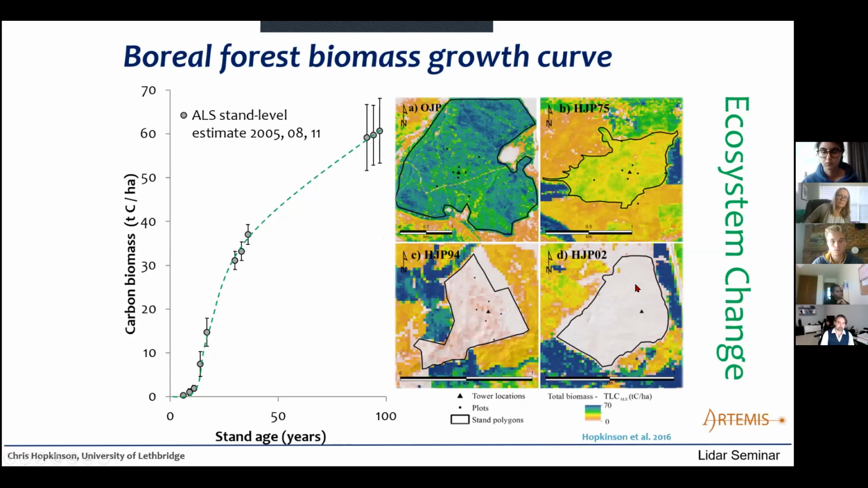Here a clear cut from 2002, here from 1975, and here's a very old one where there was a wildfire in 1918. So each of these forest stands was razed to the ground at a different point in time, and then they've been allowed to naturally regenerate or recover. So that's what we mean by chronosequence.